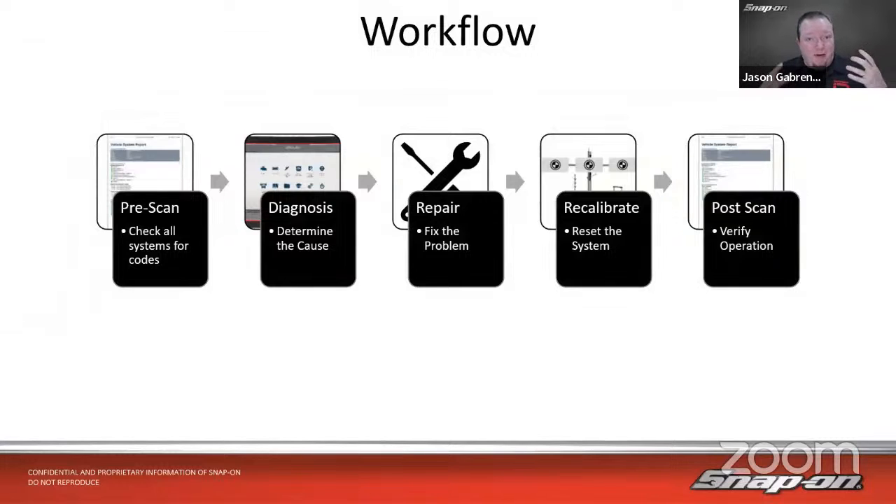If we think about having a good, repeatable diagnostic workflow, that way we don't forget anything along the way. It all starts with a pre-scan. I'm going to scan all my systems, checking for codes. Then I'll go through and diagnose. If there are any codes, I'll diagnose the codes. Otherwise, I can diagnose whatever the symptoms are, symptom-based diagnosis.